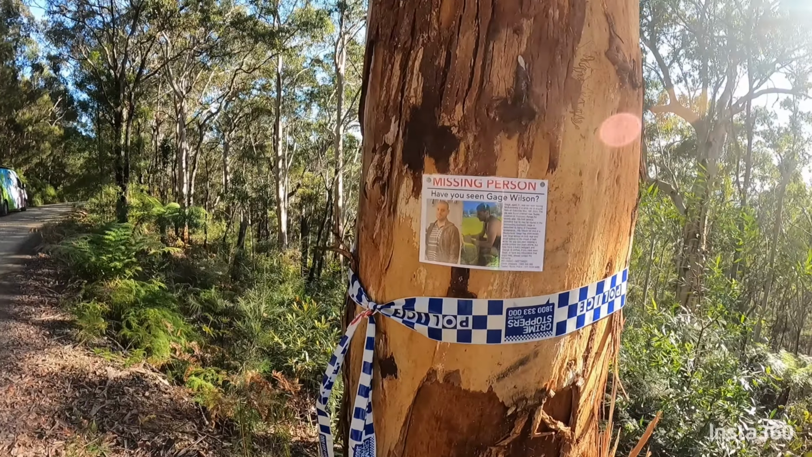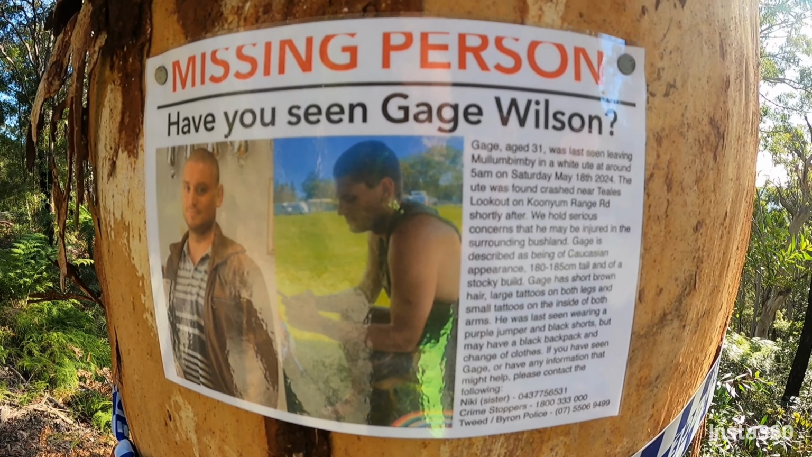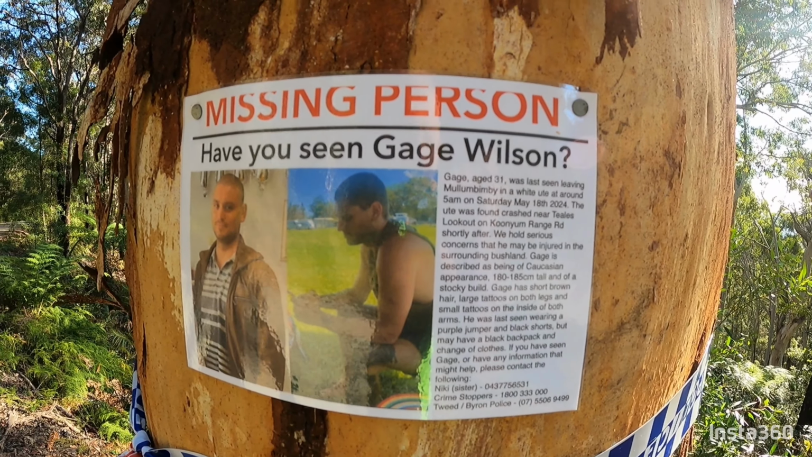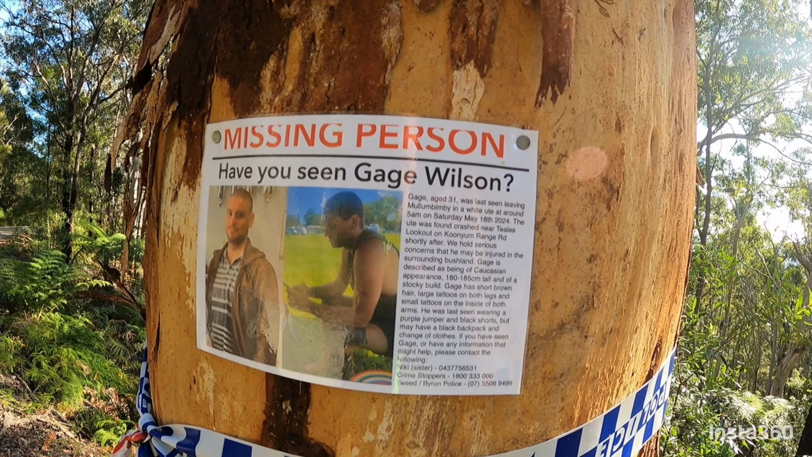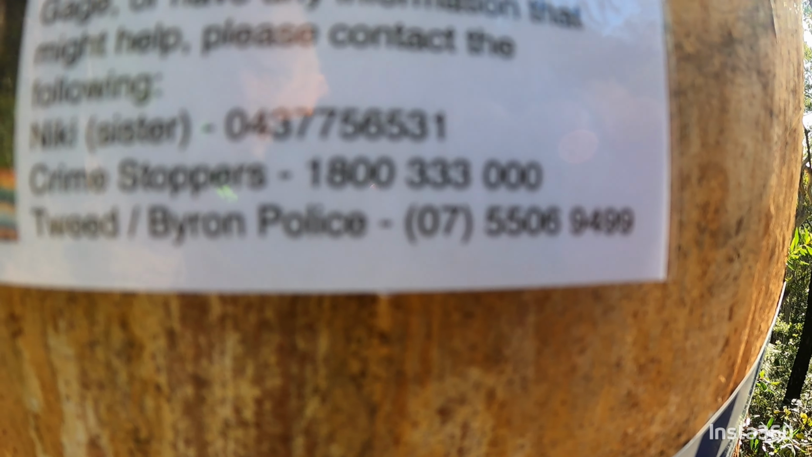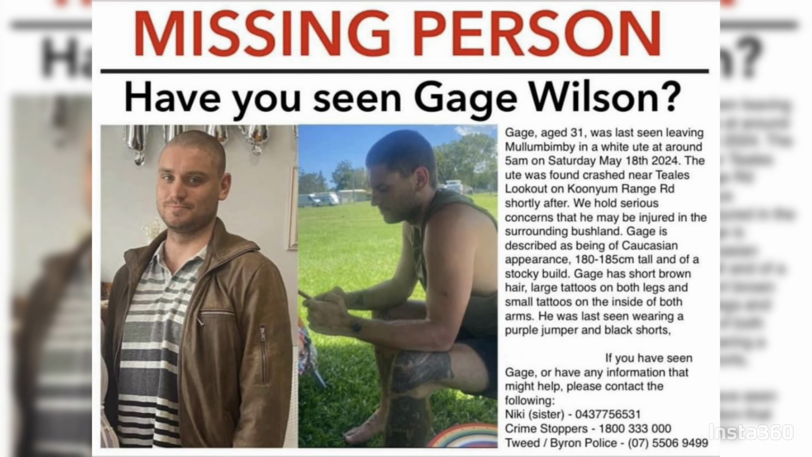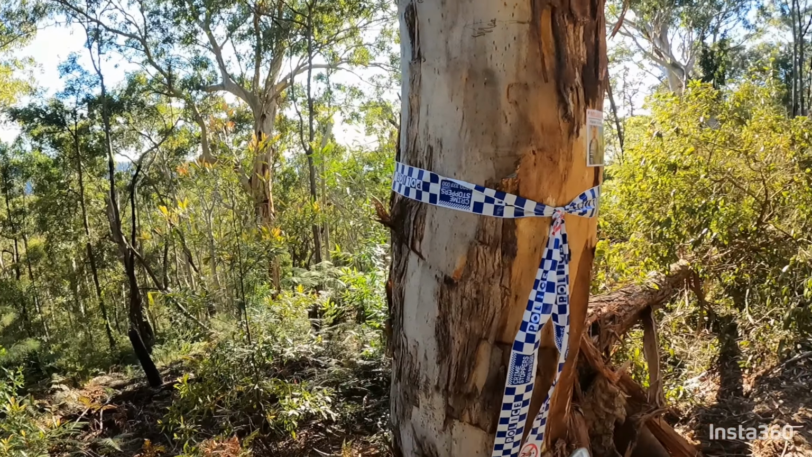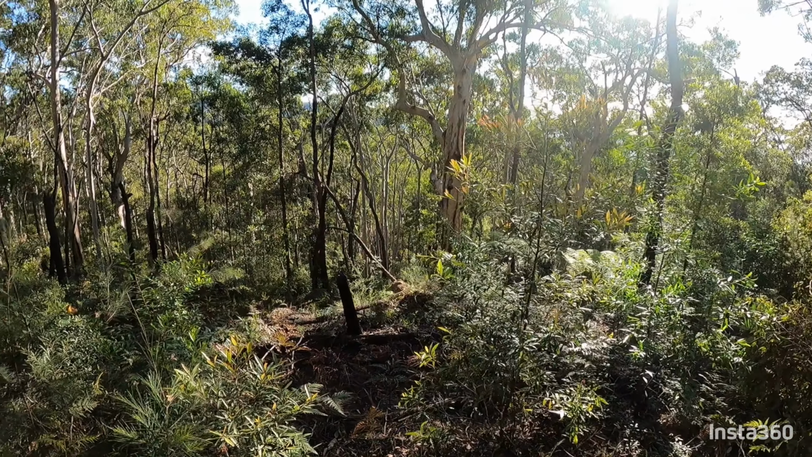This is the poster that the family's put up. I'll put a better link to that one soon. So last seen on Saturday, May the 18th. He was in a ute on this road here. And yeah, I'll post that a bit more. Got the contact numbers for the family, or you can send me a message direct. So he's obviously left from here somewhere. So this is the terrain that he was dealing with.